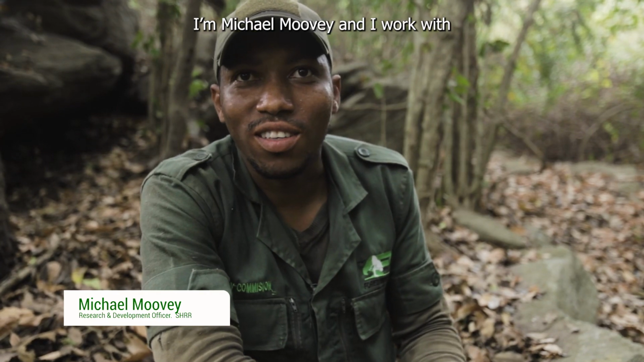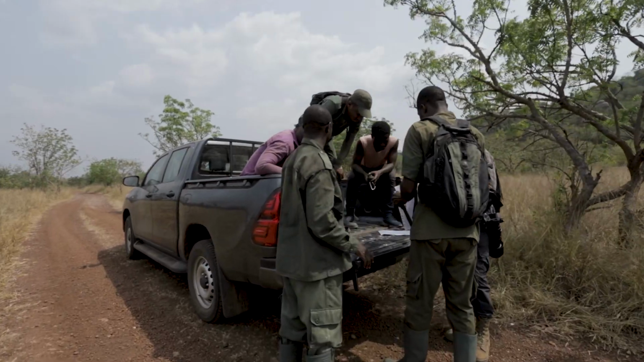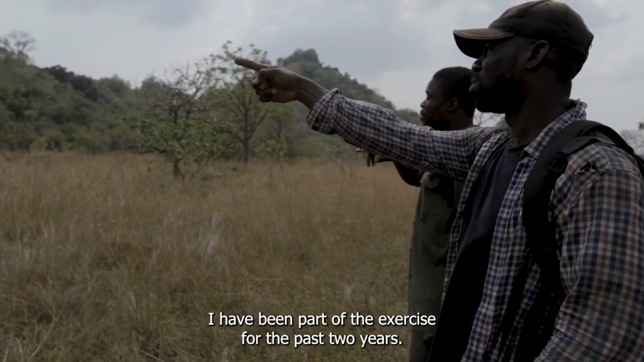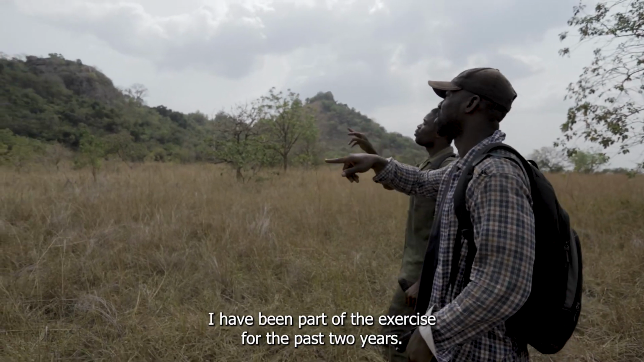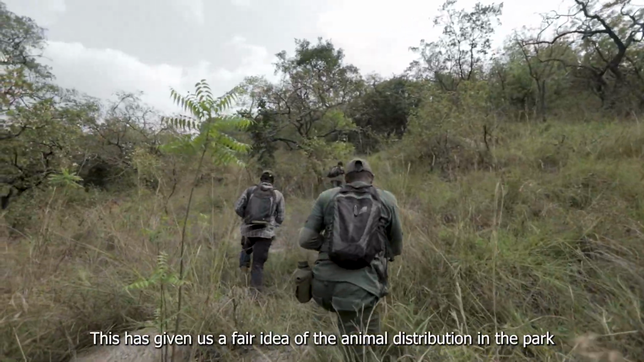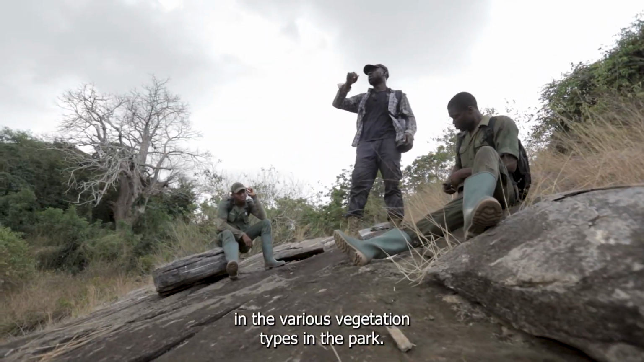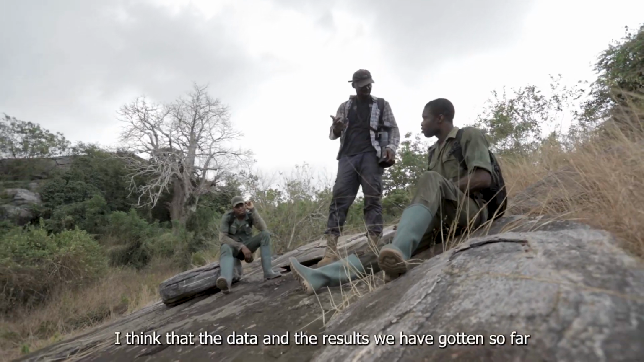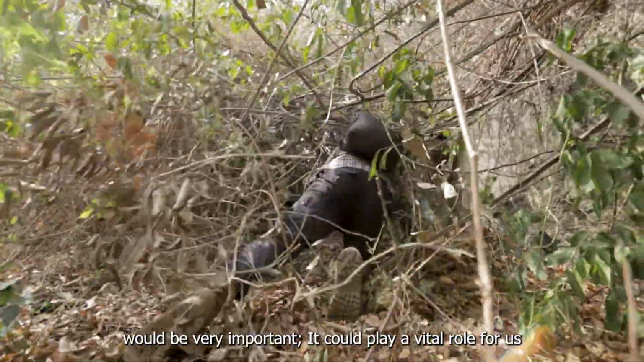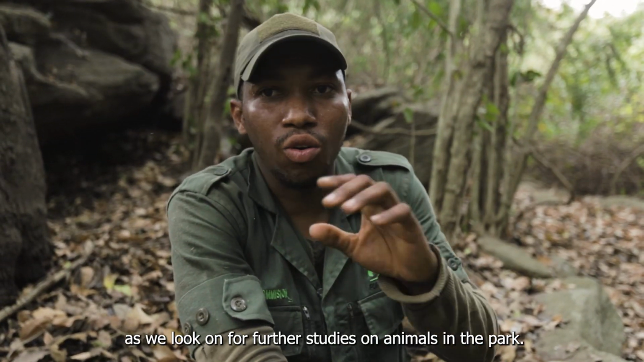I'm Michael Morvey, and I work with the law enforcement unit of the Shai Hills Resource Reserve, specifically as the research and development officer. I have been part of the exercise for the past 2 years. This has given us a fair idea of animal distribution in the park, where we could find certain animals in the various vegetation types. I think the data and results that we have gotten so far will play a vital role as we look on to further studies on animals in the park.